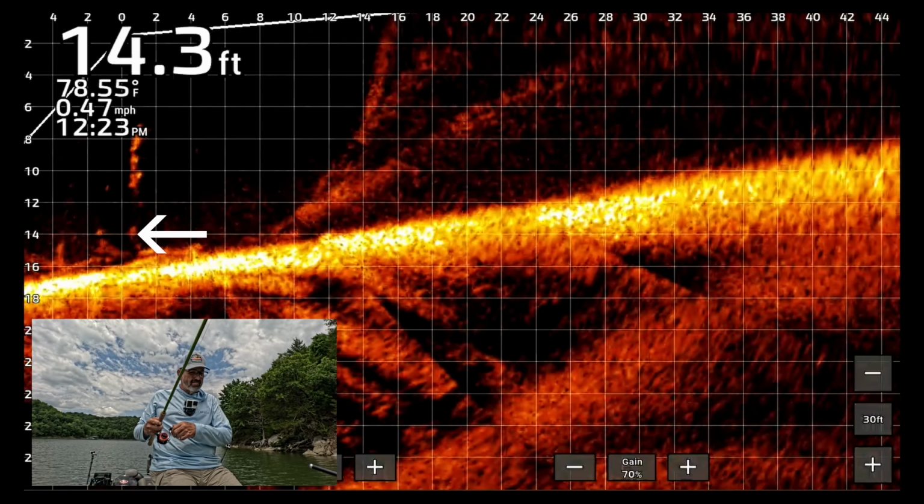Little bitty guys. Thought they were bluegill. Looks like they're crappie, just little ones. I've been throwing some medium-sized baits in various styles. At the moment, I'm fishing a little 2-inch Kitech swim bait.